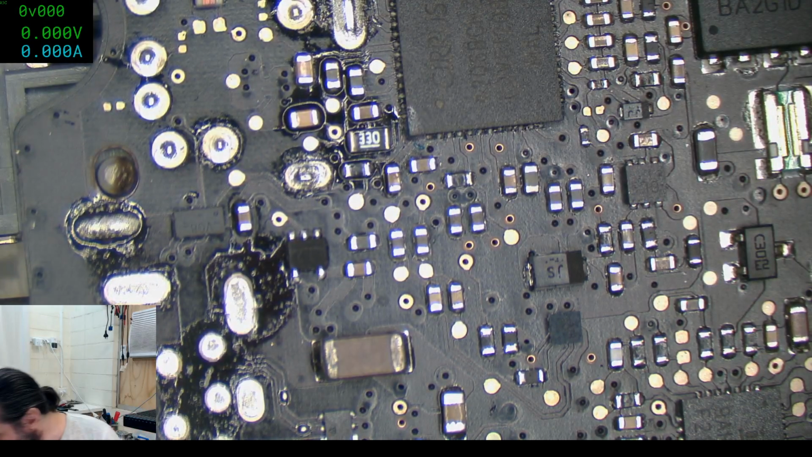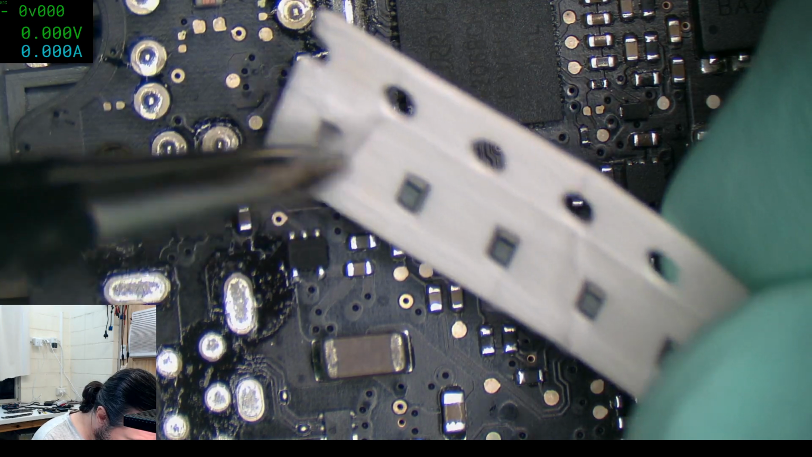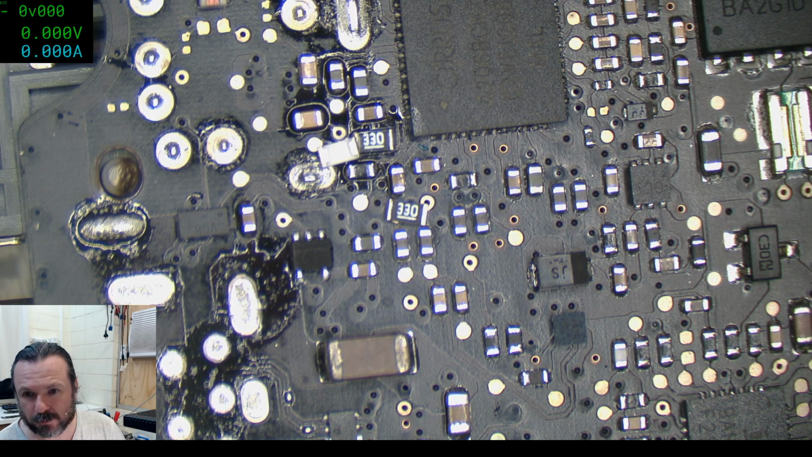Well, I'm going to try and put another resistor on there, another 33, and that will drop us down to 15 ohms. I can't seem to find any of my smaller ones. Yeah, let's get crazy and put 3 on there. And that'll give us 10 ohms.